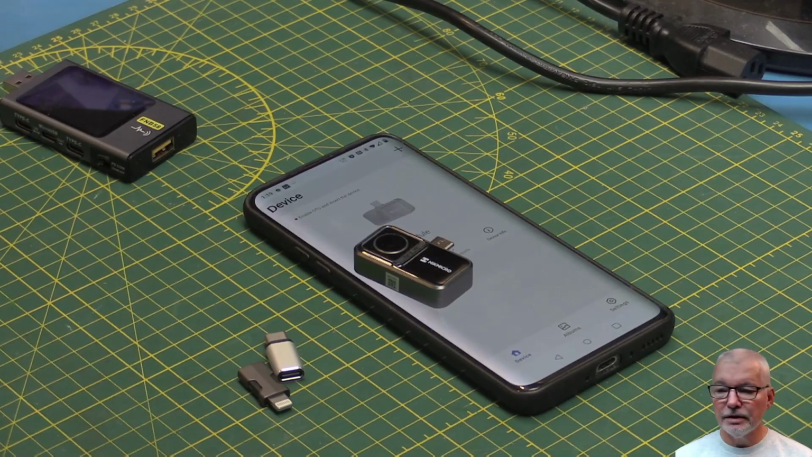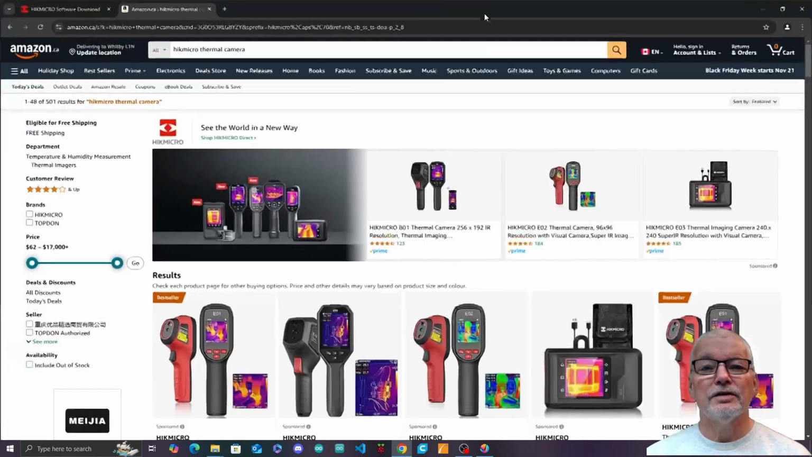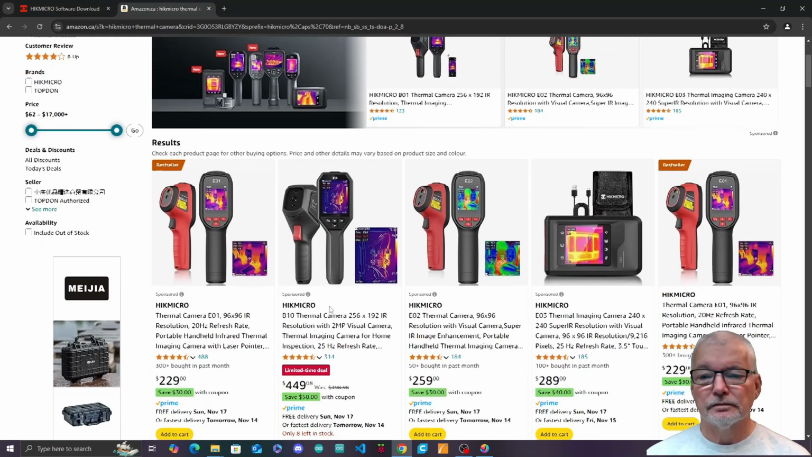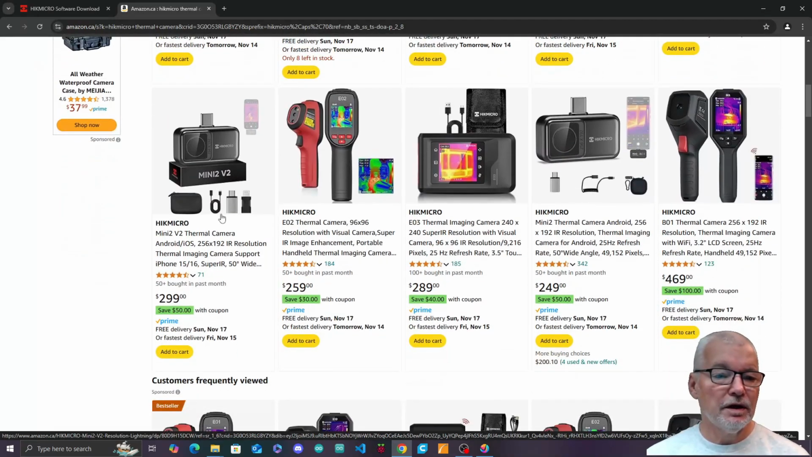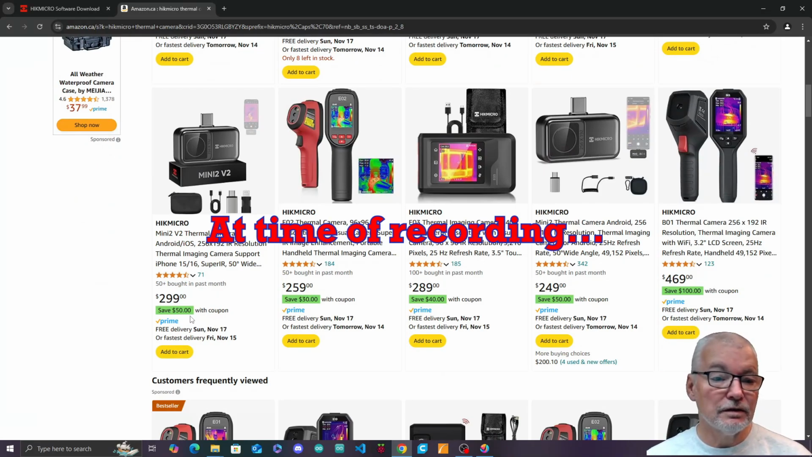So just give me a moment. And here is their online page. You can see they actually do quite a large range of cameras. Freestanding, handheld, mini versions. The one we have is this one here, and you can see right now $299, that's Canadian. We're on the .ca website with a $50 coupon, so $250 right now.